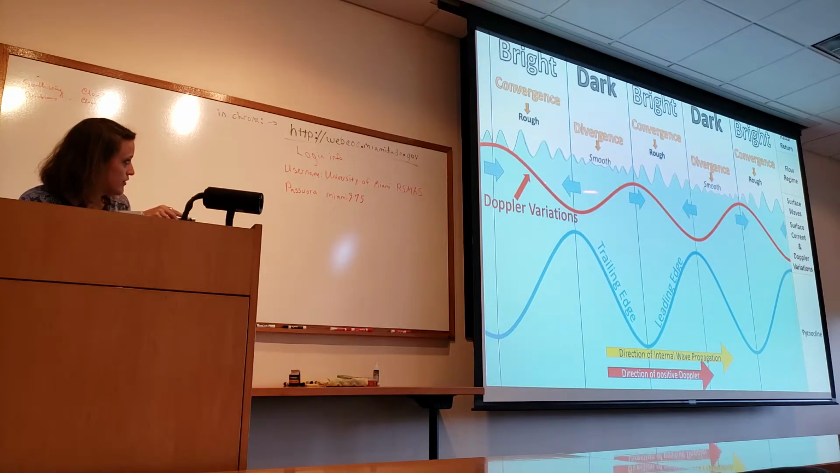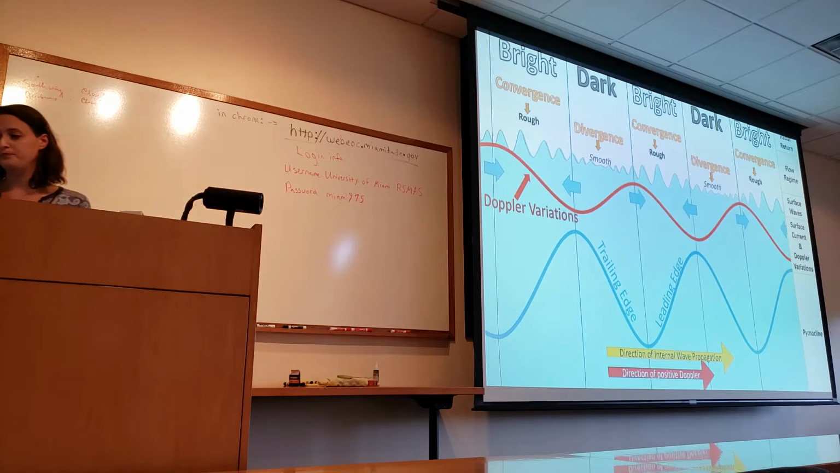And then, according to these current variations, the Doppler variations should vary in this way, but completely out of phase with the internal wave itself.